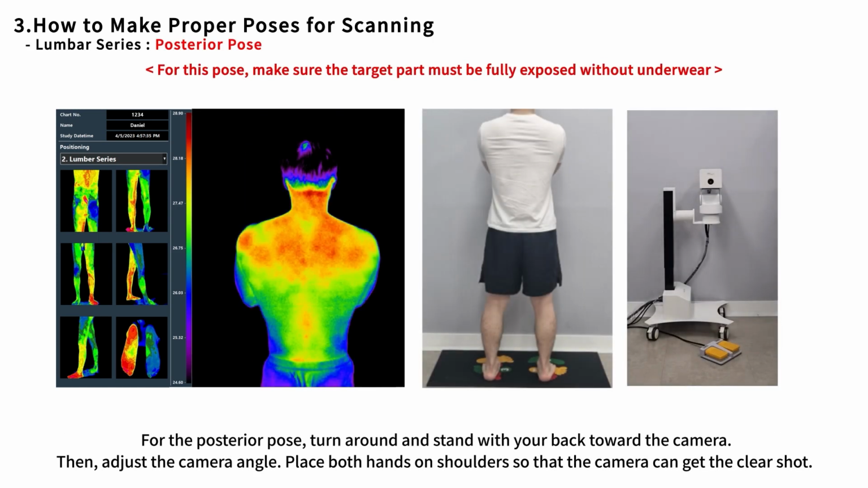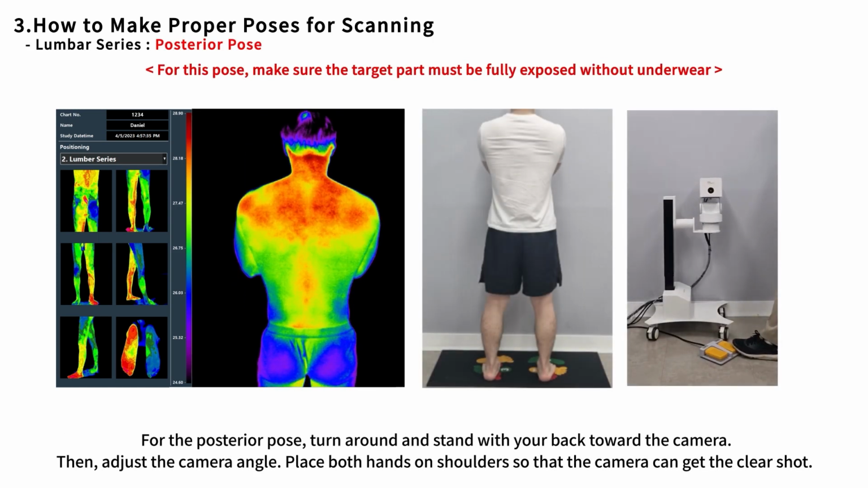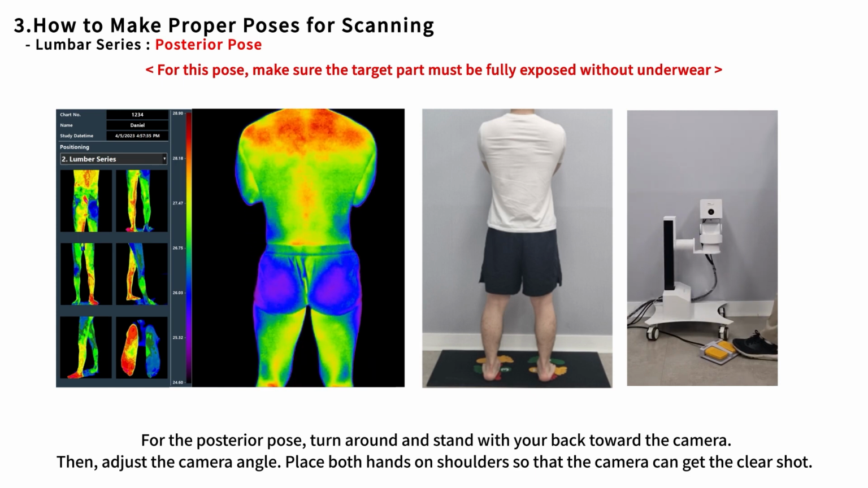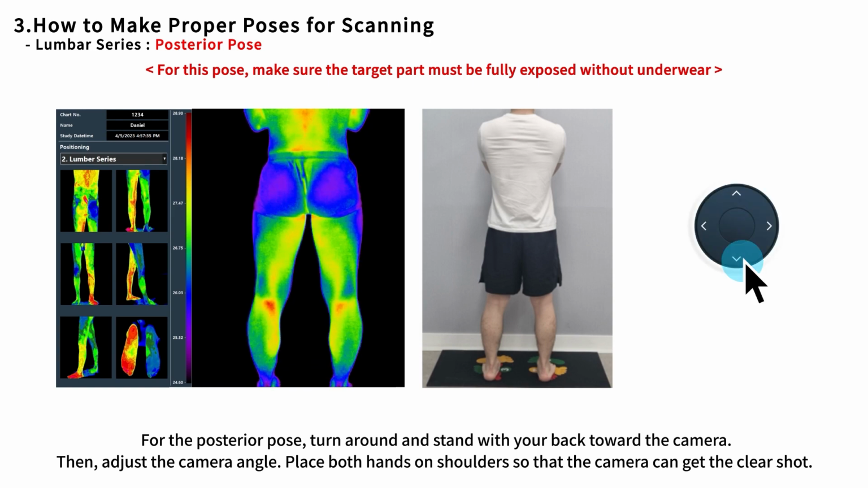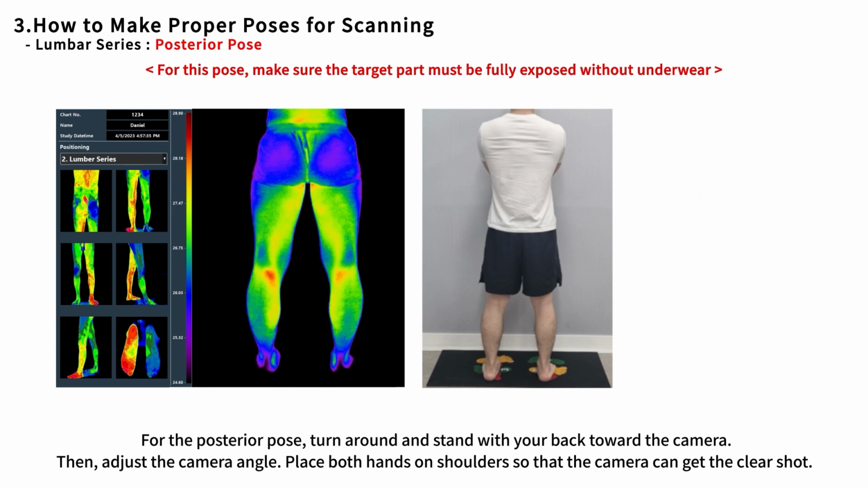For the posterior pose, turn around and stand with your back toward the camera. Then adjust the camera angle. Place both hands on shoulders so that the camera can get the clear shot.